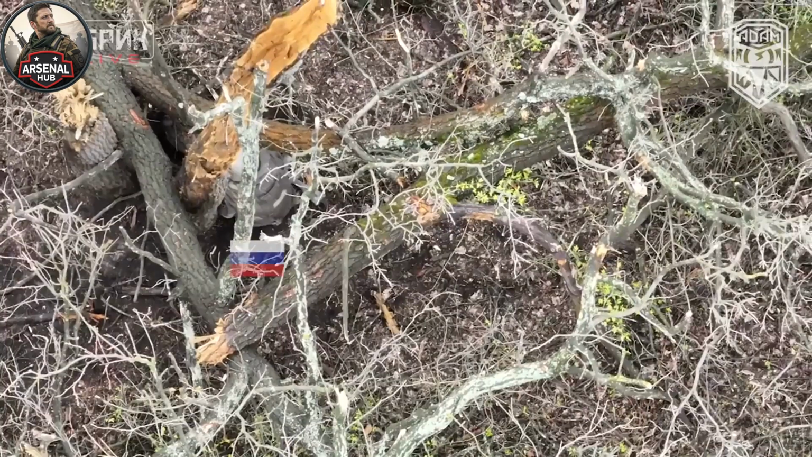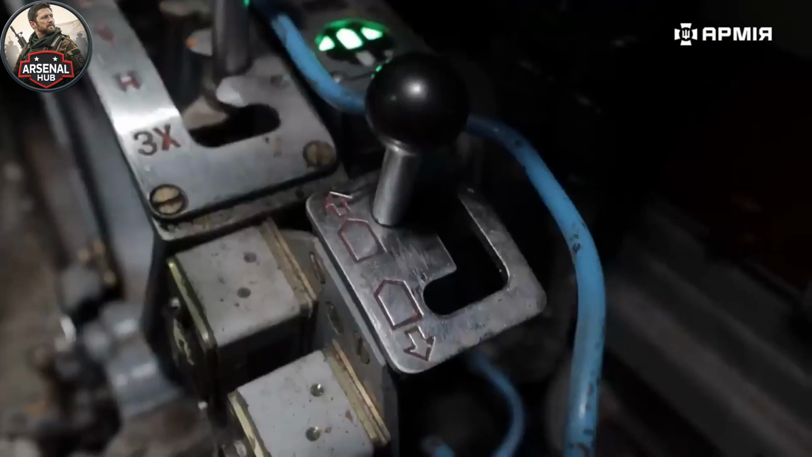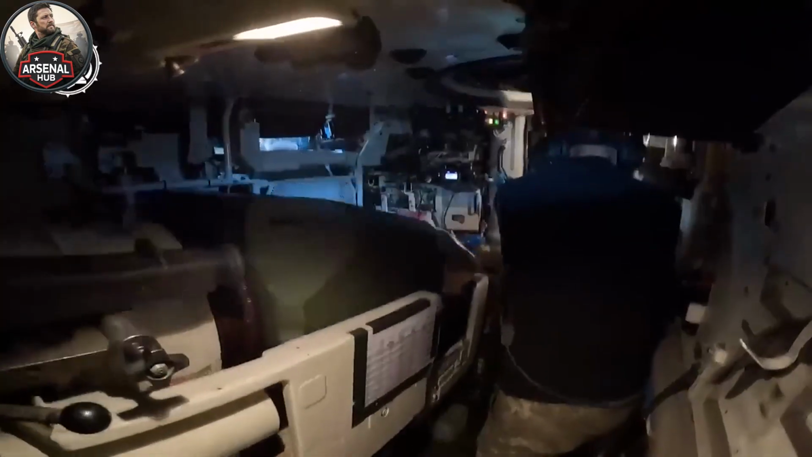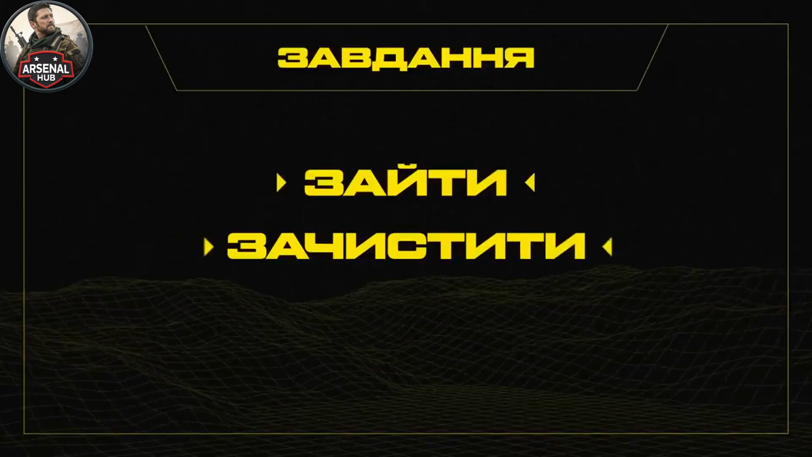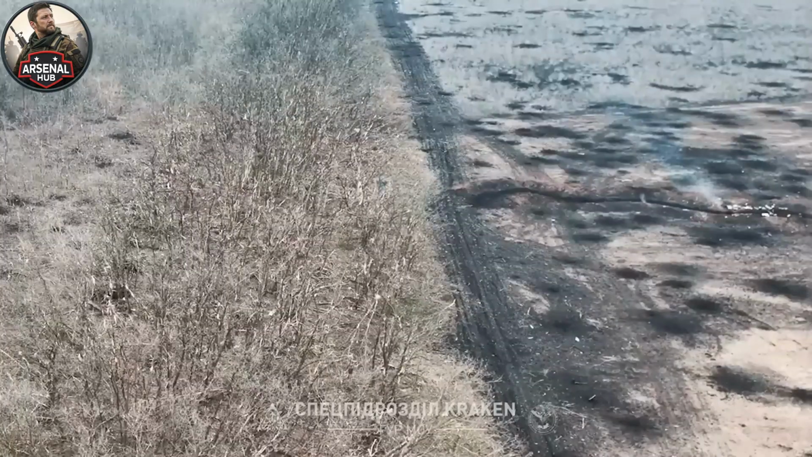The terrain preparation that made this engagement possible, the identification of the road corridor, the assessment of the drainage channel water levels and their effect on off-road movement capability, the selection of the tree line as the FPV operating position, reflects the specific environmental awareness that Ukrainian defenders have developed for mid-April conditions in eastern Ukraine. Mid-April in this part of Ukraine is a specific tactical environment.